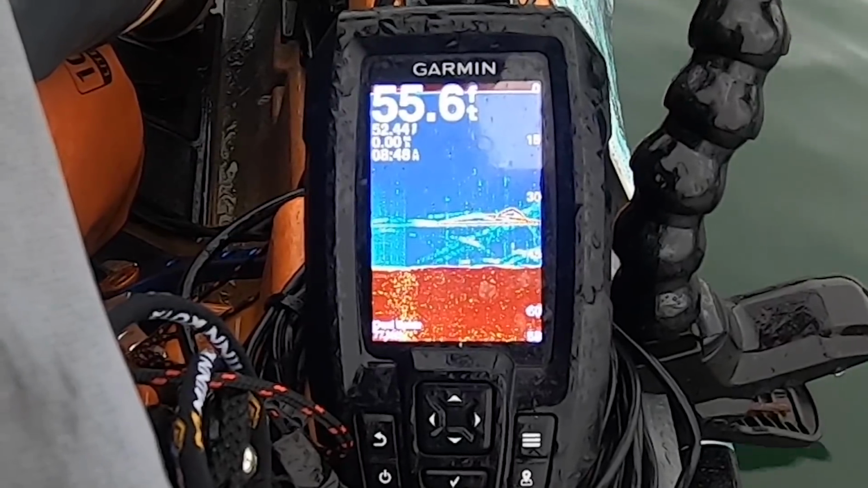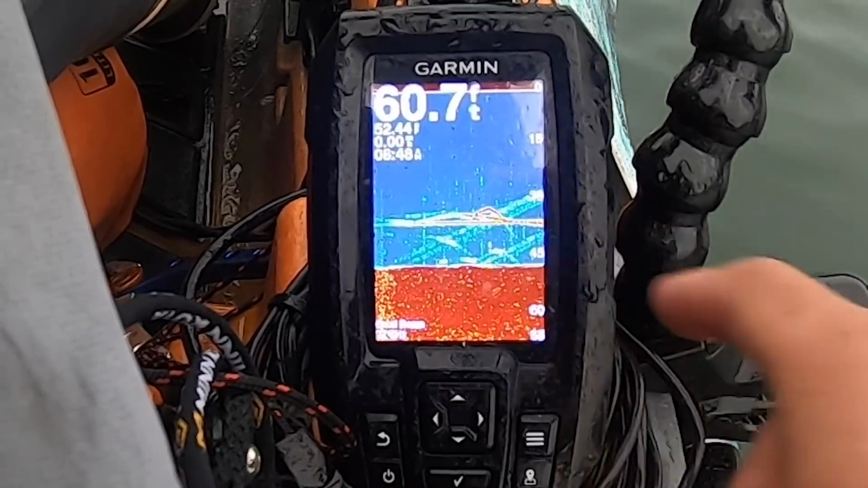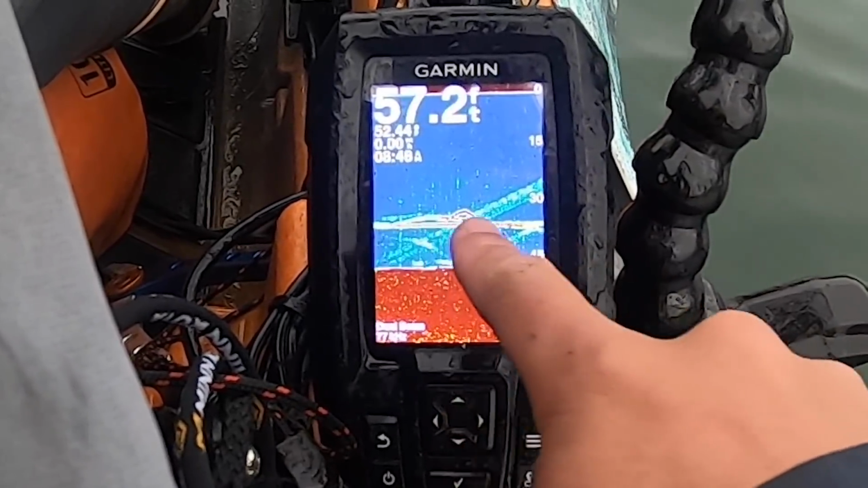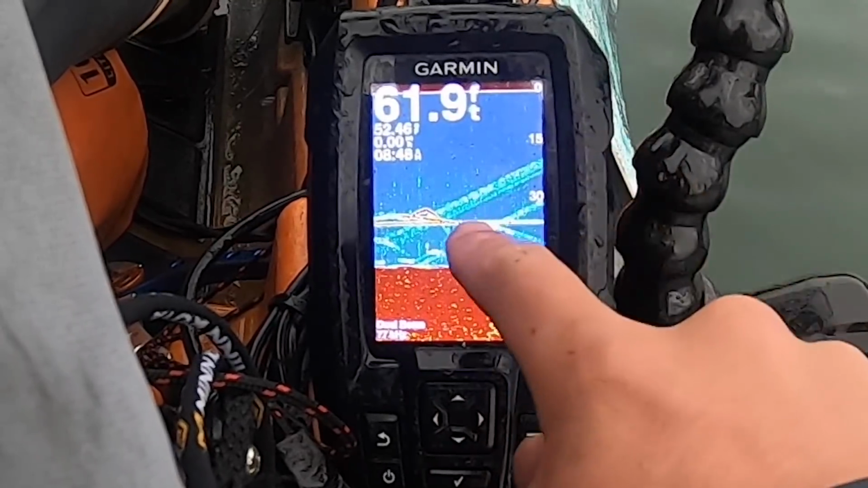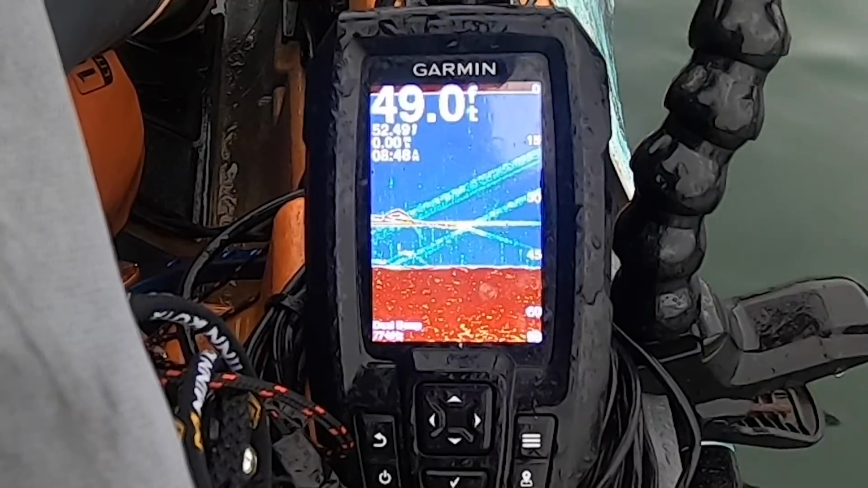Oh, here they come. We're going to get bait. You see all that? That's all right on my bait right there. That one line going across, I'm not really sure what that is. I don't think that's a fish or my bait. But all these things that are going up and down, like all these lines right here, those are all fish.